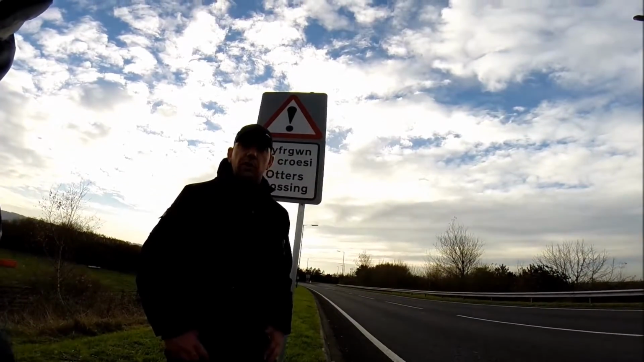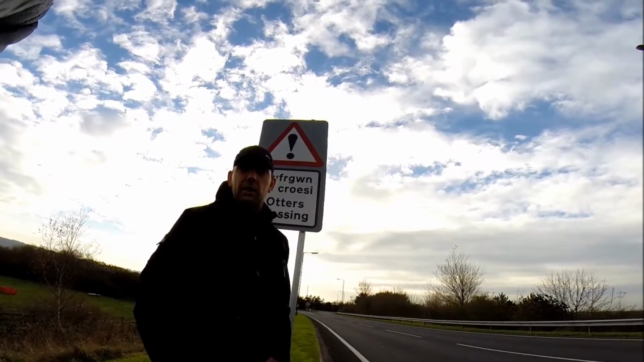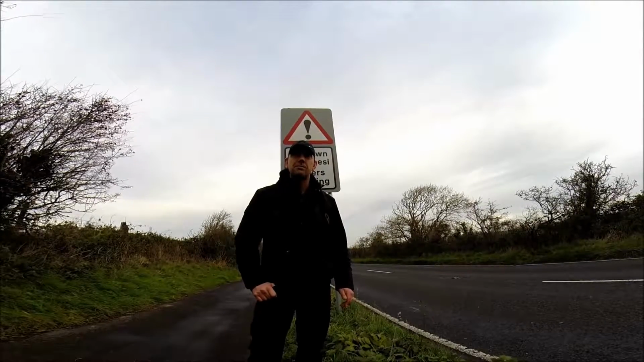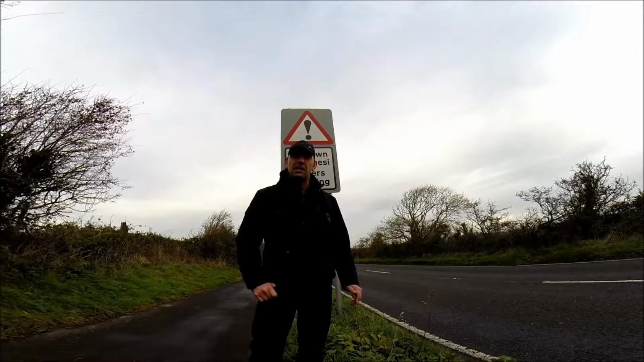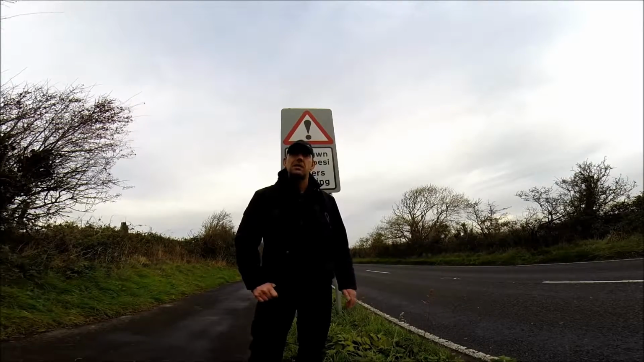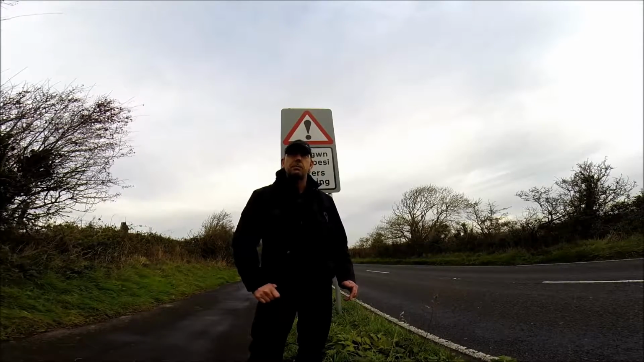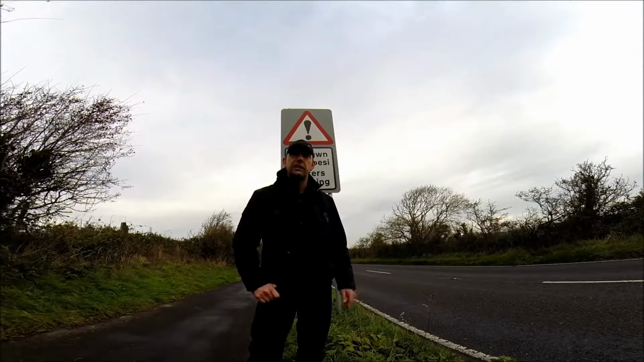In excess of 200 otters are hit each year in England and Wales. Otters seem to be getting hit over the winter months, and it's normally males that get hit. It's about 70% males as they get a wider territory. A sign like this can only do 2 things: promote the otter and promote the area.